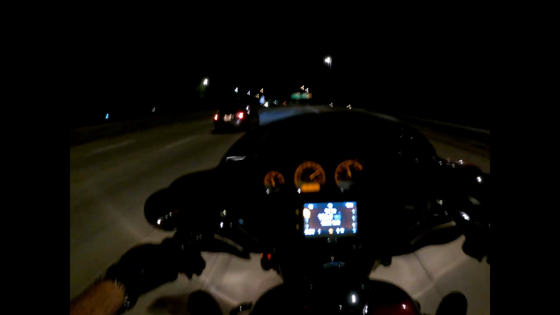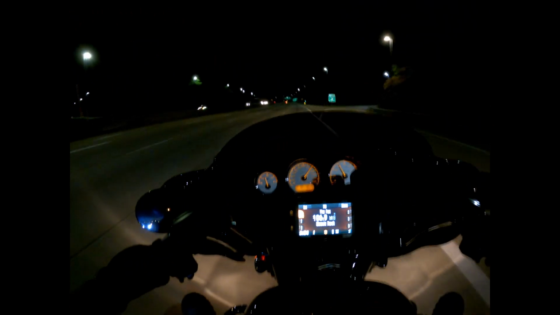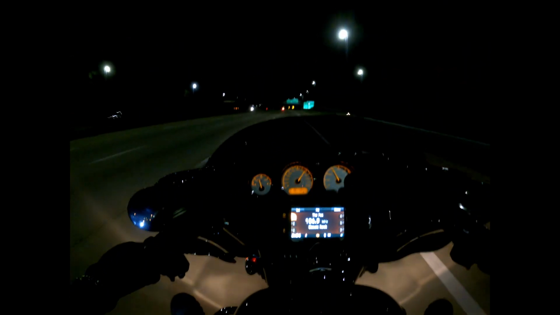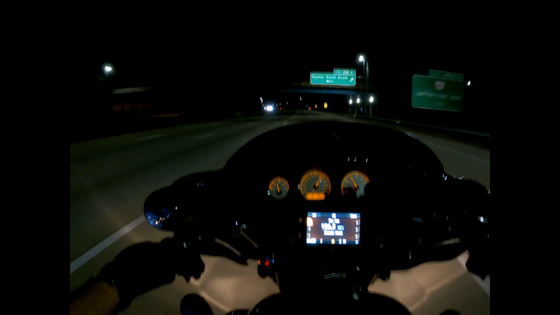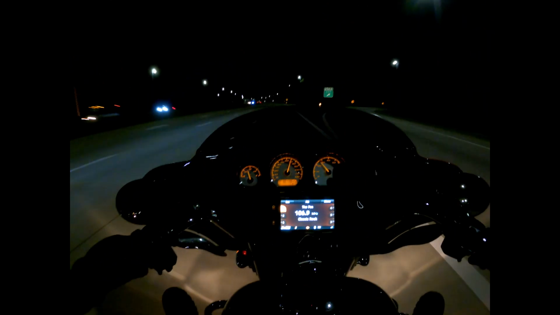Reach a good cruising speed here. Now, usually there is someone up here radaring, so we gotta be careful.